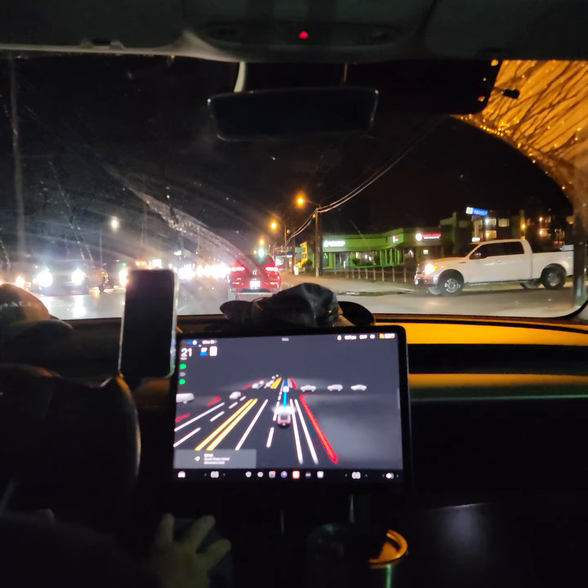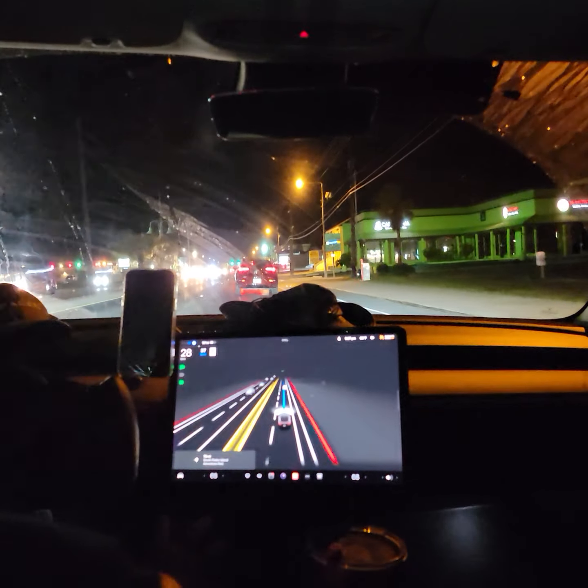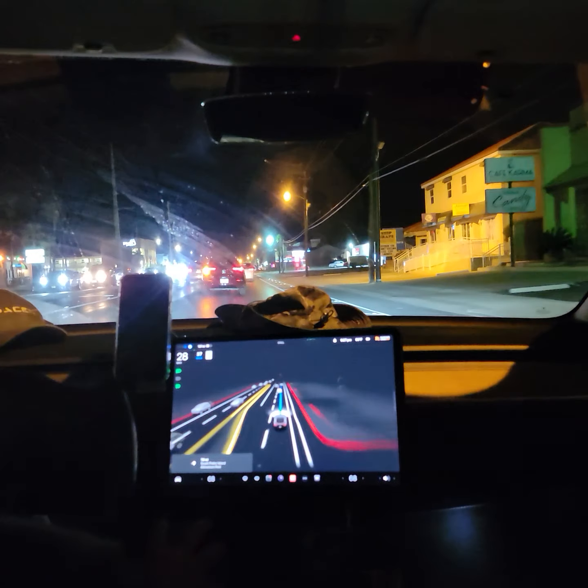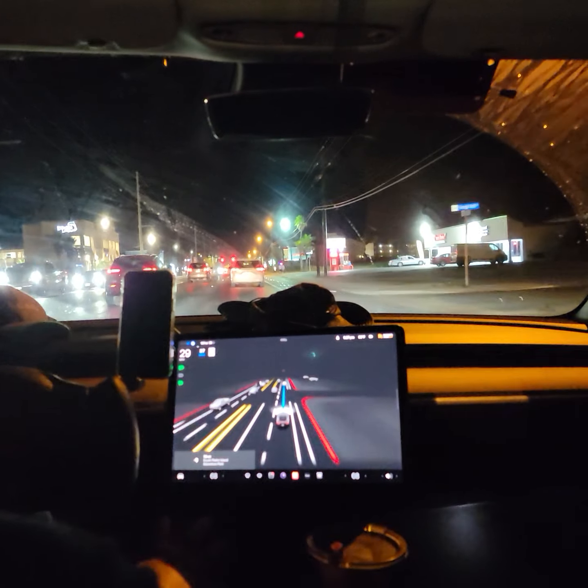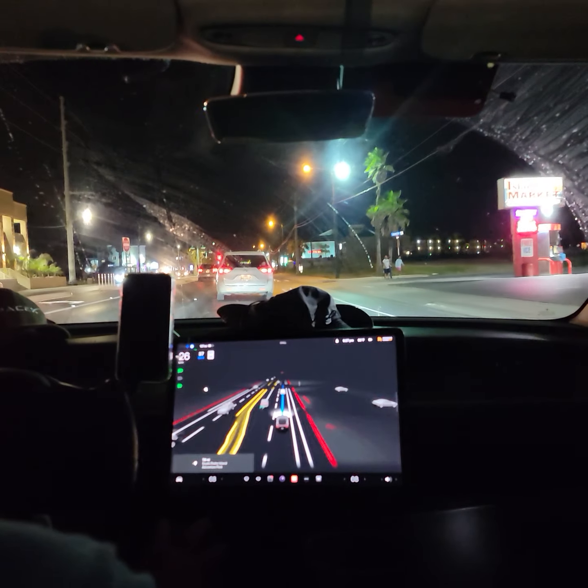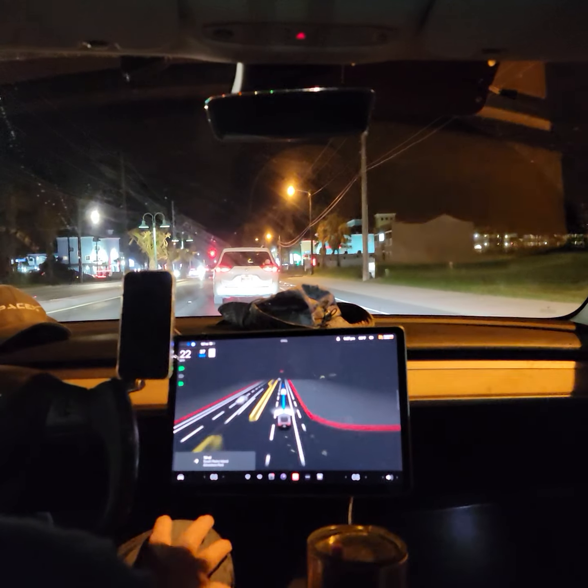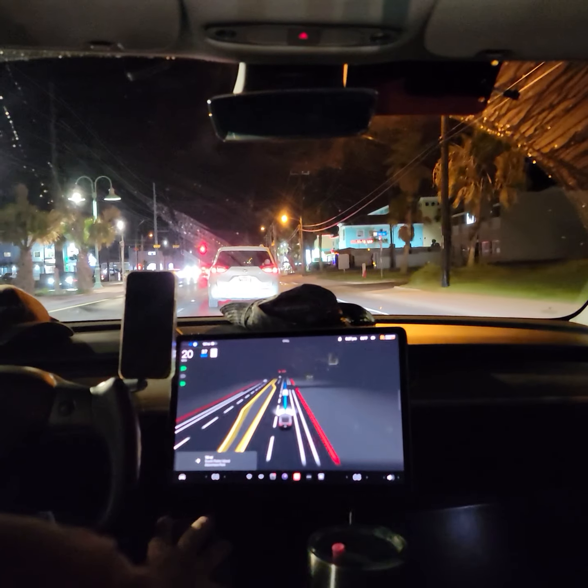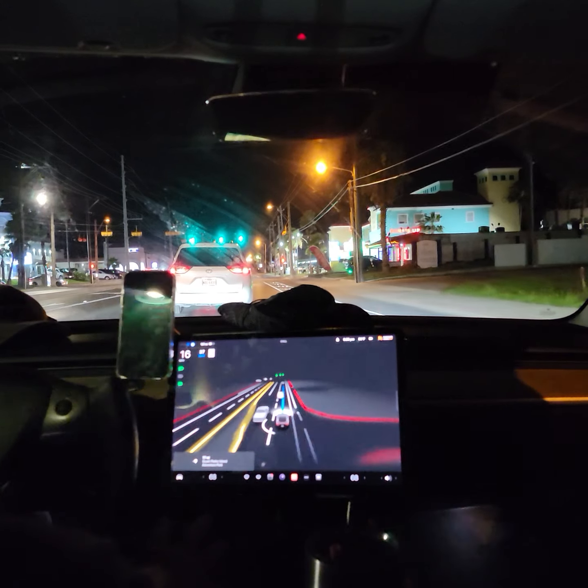It has been months since the last full self-driving software I was running on my old car. So now that I have the latest software, it is definitely by far better than the previous one so far. I haven't been able to put it through all of its paces. Still getting to the point where I'm trying to relax a little more and give the car a little more credit.